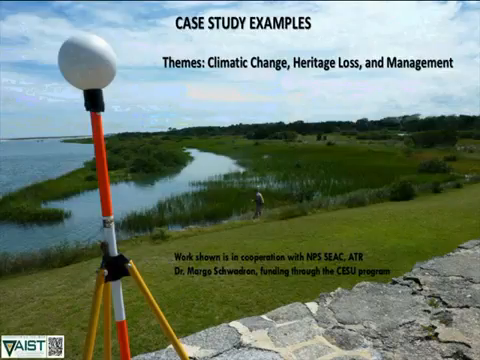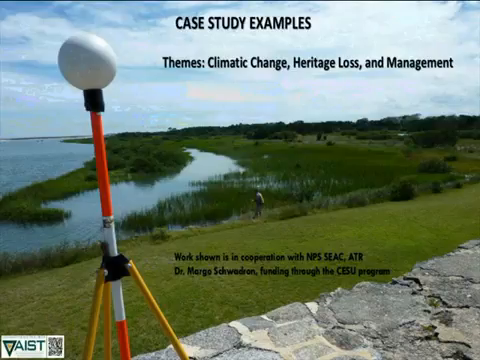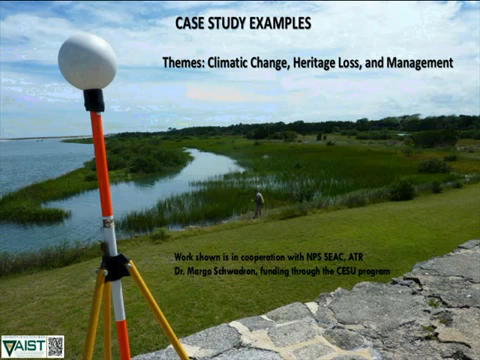And so today's talk will really center on 3 projects that I think showcase everything we've just been talking about. Primarily we're going to talk about themes of climate change, heritage loss, and management activities. I should also point out that all of the projects you'll see have been done in cooperation with NPS-SEAC, as well as our park level cooperators, ATR Dr. Margot Schwadron, and funding through the CESU program, which has been really important to our efforts.